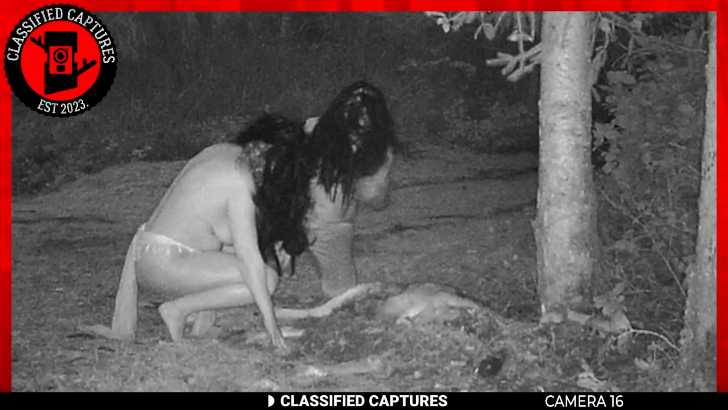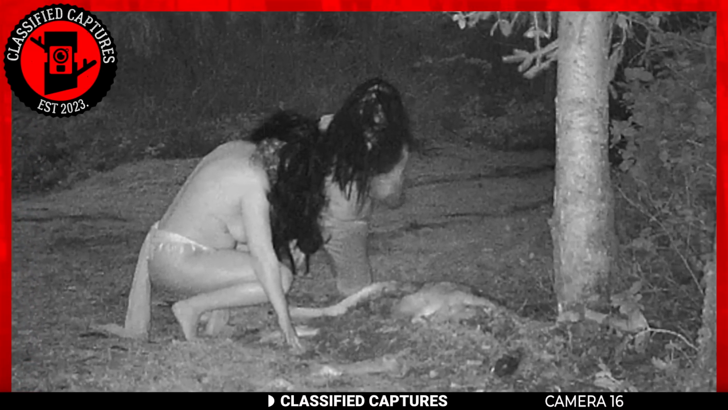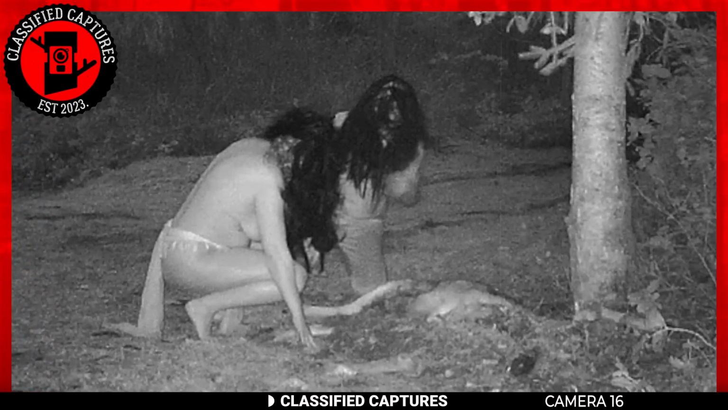Little did she expect that instead of predators, two partially naked women would emerge from the darkness to partake in the feast. Could they be witches simply having their dinner, or could there be something more sinister happening here? Perhaps an initiation or ritual to a cult. No one knows, but the story and footage have spooked all who have heard it. Are you one of those?